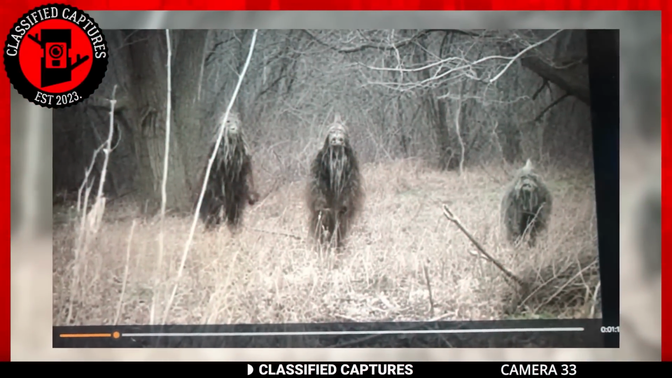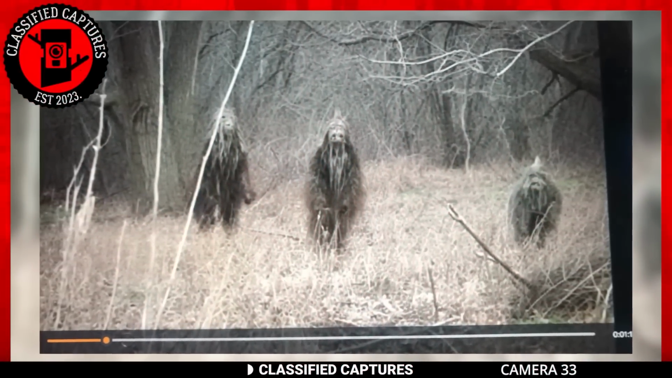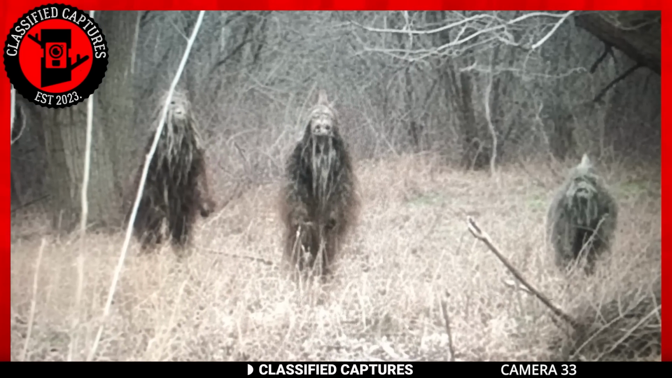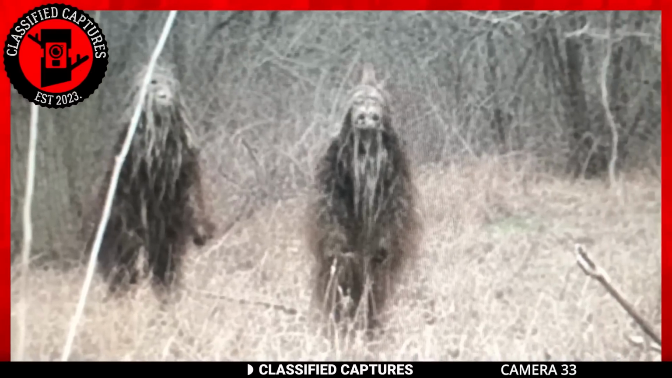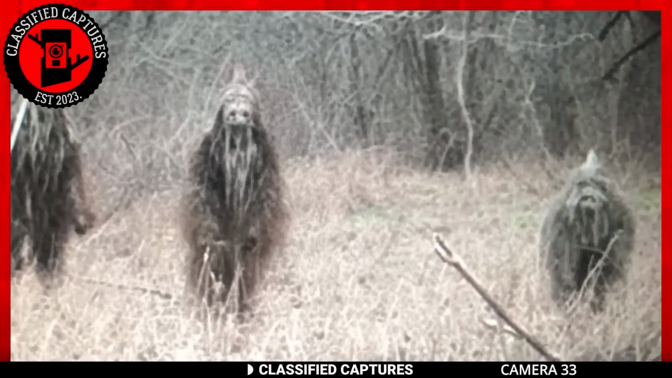Get ready to delve into the depths of the mysterious, for this next Trailcam footage will leave you with more questions than answers. Behold, 3 eerie figures that defy comprehension, resembling scarecrows stripped of their clothing. Are they hairy beings or mere constructs of straw? This enigma is like nothing ever witnessed before.